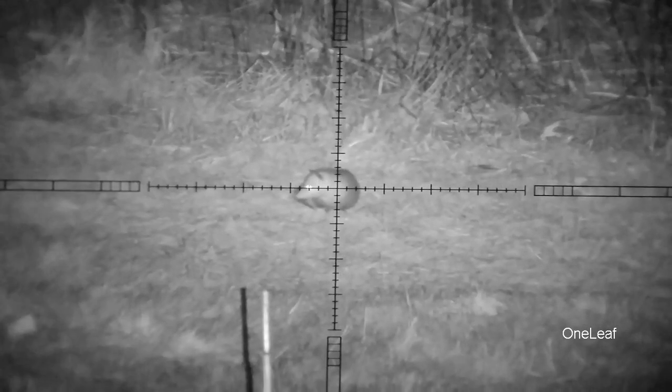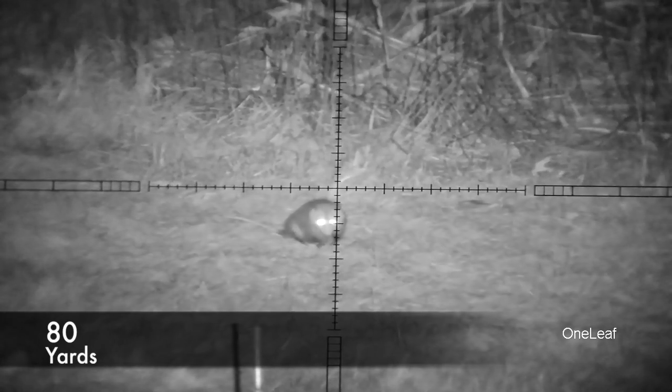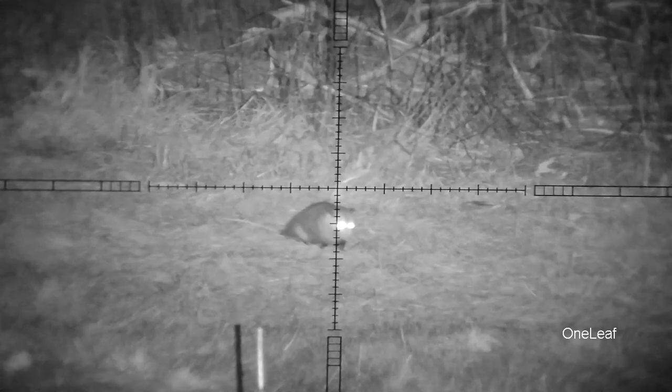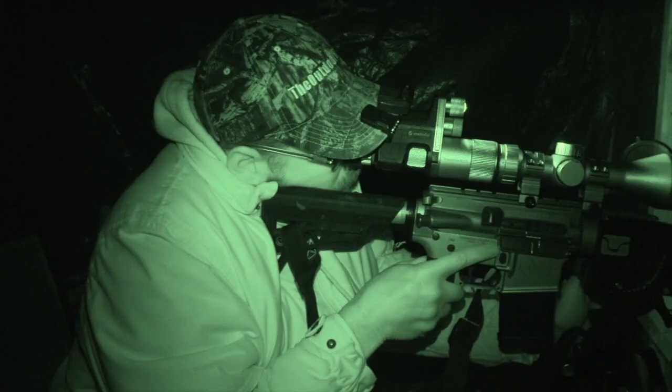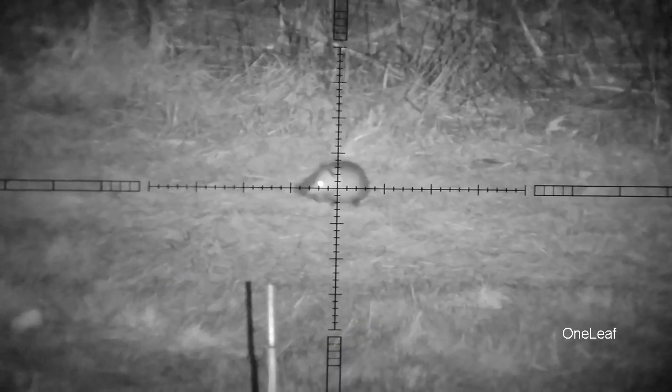So after I shot that coyote the same night, a possum came out, and I'm trying to get this NV100 all figured out. So I got everything in focus and hit the record button. I thought, why not see what happens?